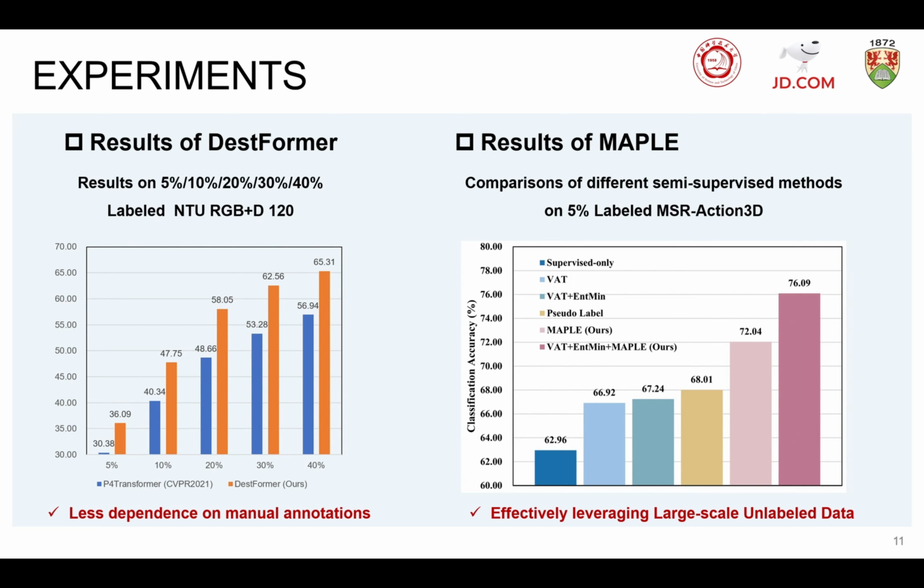We also observe that our MAPLE method can be combined with other leading semi-supervised methods and obtain significant performance increase on each setting, especially on the 7.5% labeled MSR Action 3D setting. It brings a significant 8.08% accuracy improvement in the action recognition performance.